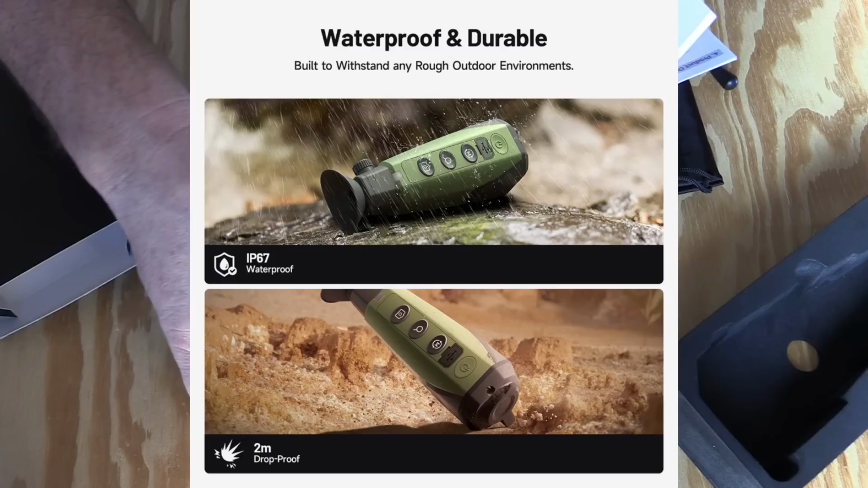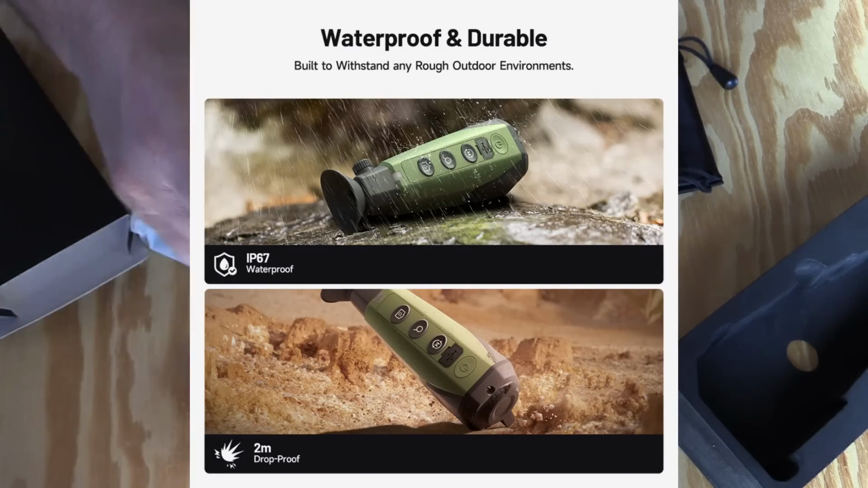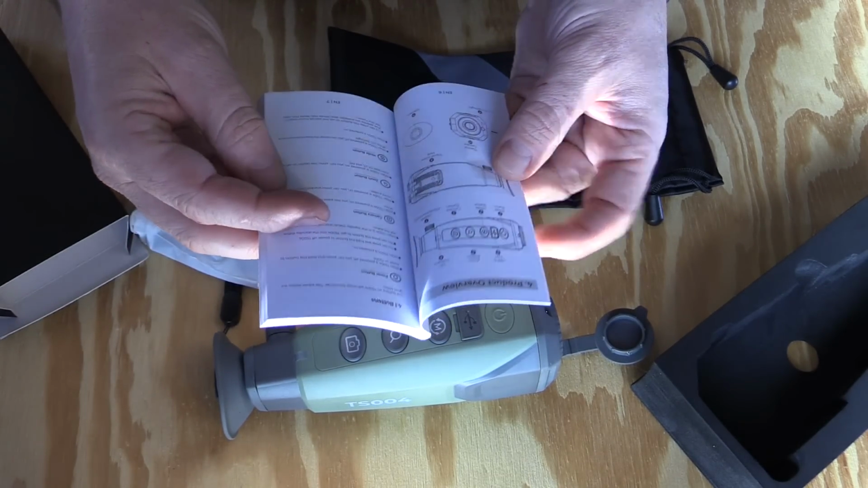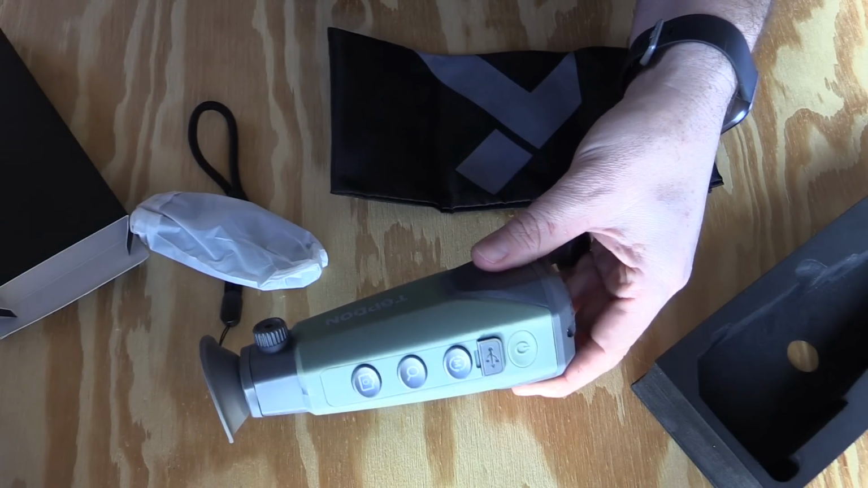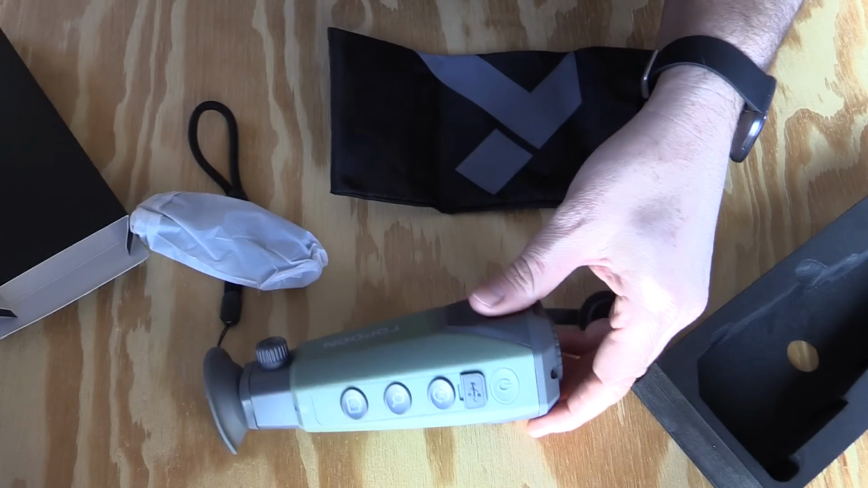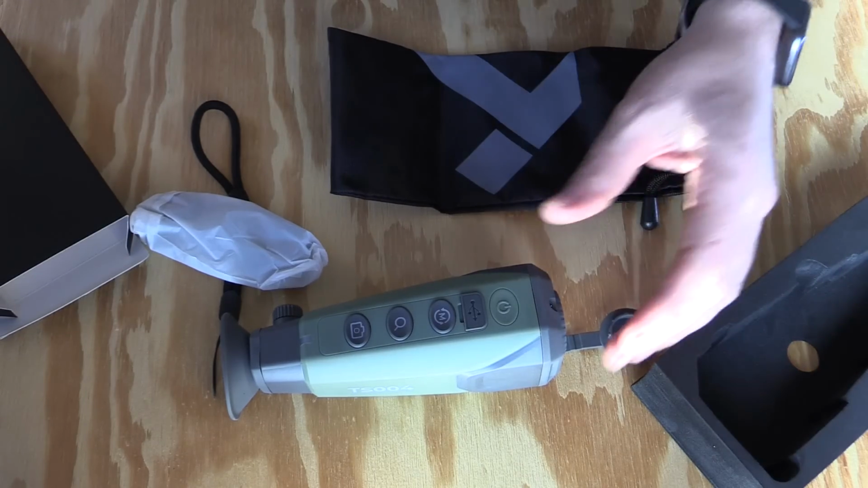Now, this unit is advertised as being IP67 water resistant, but the manual does suggest keeping it away from water to avoid problems. I had to look up IP67 because I'm not familiar with all of those different ratings, and apparently that's supposed to mean it's waterproof up to 1 meter, which is pretty promising.